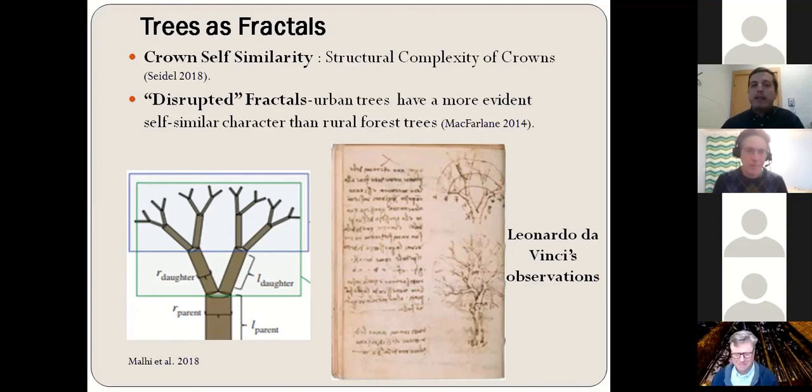growing environment. And competition for light is one of the main factors that disrupt the inherent fractal character of trees. Therefore, it has been suggested to better treat trees as disrupted fractals. And we assume that urban trees have a more evident self-similar character compared to rural forest trees because they grow in the open and either face very limited competition from neighboring trees, or probably face no competition if they grow totally in the open. And this was another reason that motivated us to study trees that grow in cities.